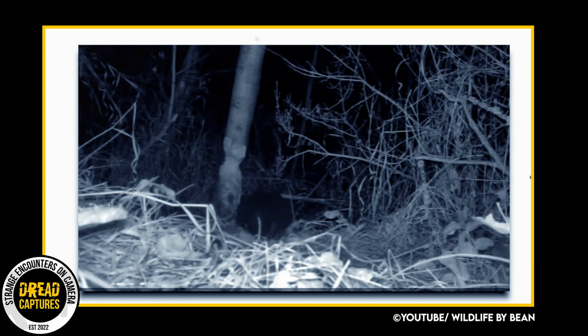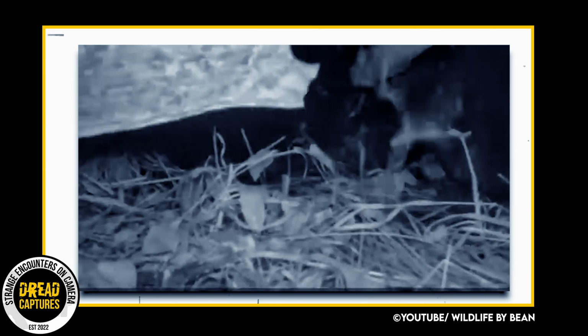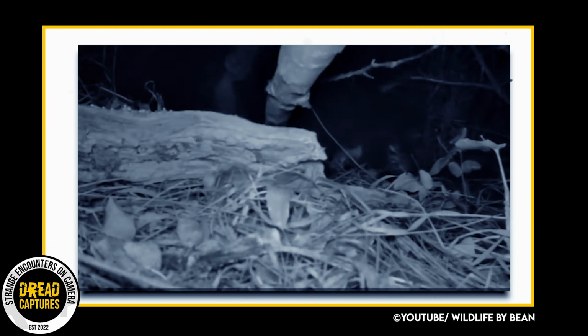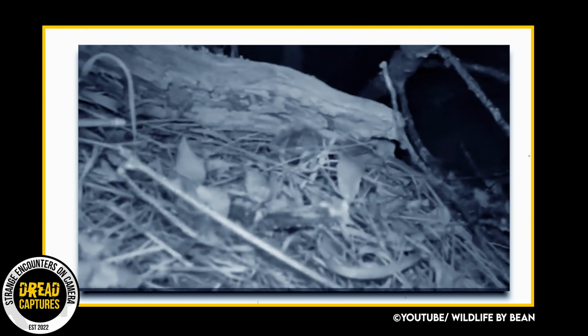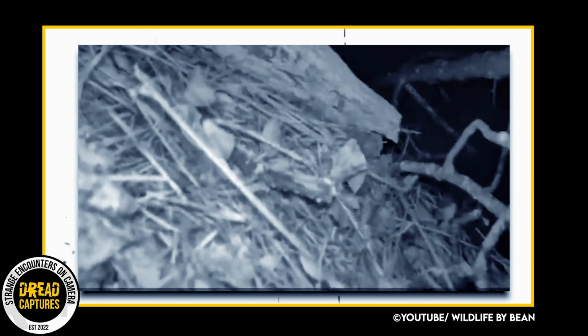It appears he's going back and forth from 2 trees, and he eventually falls the tree with the camera. I guess the beaver wasn't interested in being spied on any longer. I do wonder if he dragged the tree to his dam with the camera still attached.